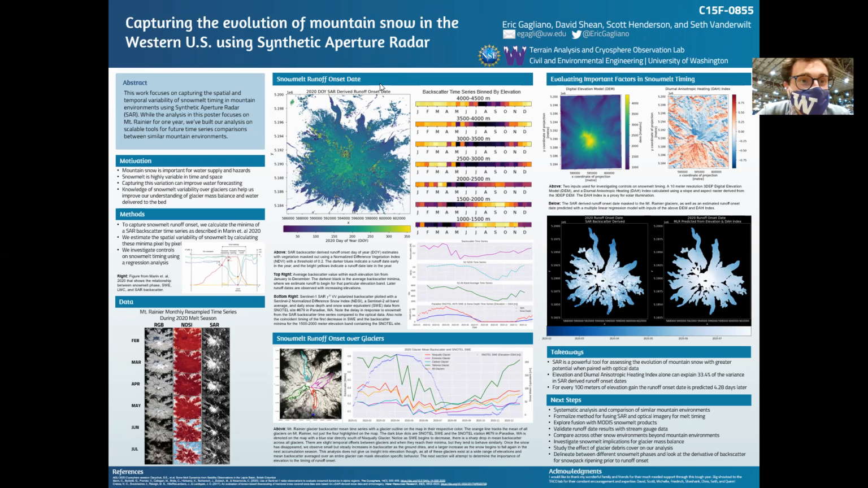So the abstract says, this work focuses on capturing the spatial and temporal variability of snowmelt timing in mountain environments using synthetic aperture radar, or SAR. While the analysis in this poster focuses on Mount Rainier for 1 year, we built our analysis on scalable tools for future time series comparisons between similar mountain environments.